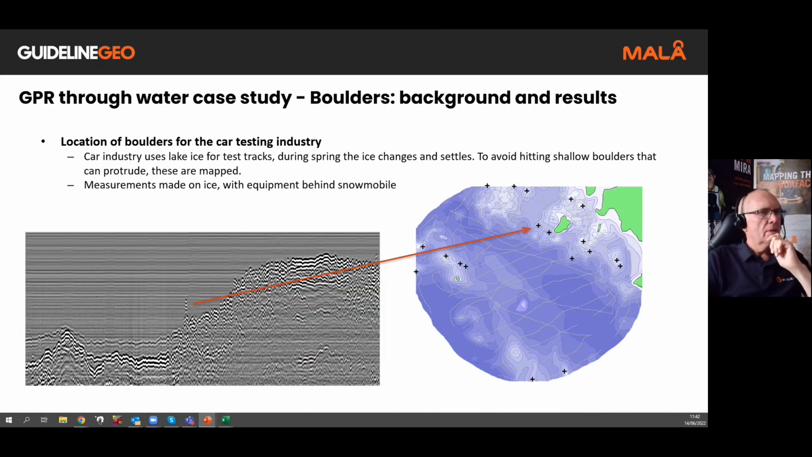Another case study was for boulders. Here we're looking for objects that may be protruding close to and near the surface of the water. In this case, this was going to be a frozen lake that was going to be used in winter for testing cars. The car industry quite often uses frozen lakes for testing cars in cold, frozen conditions.